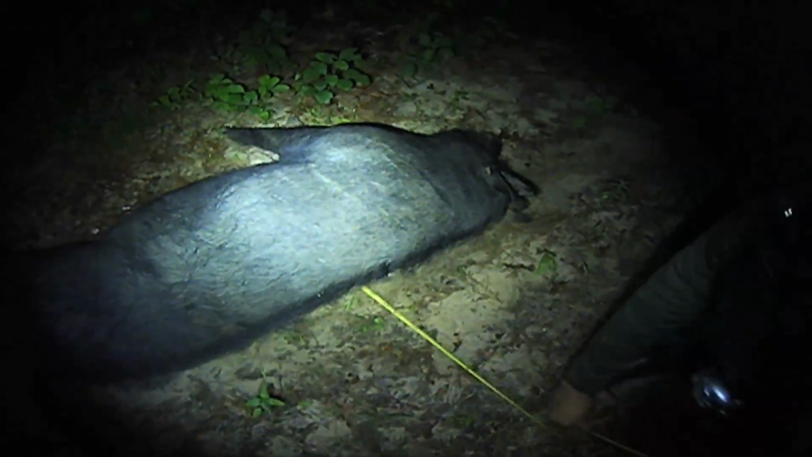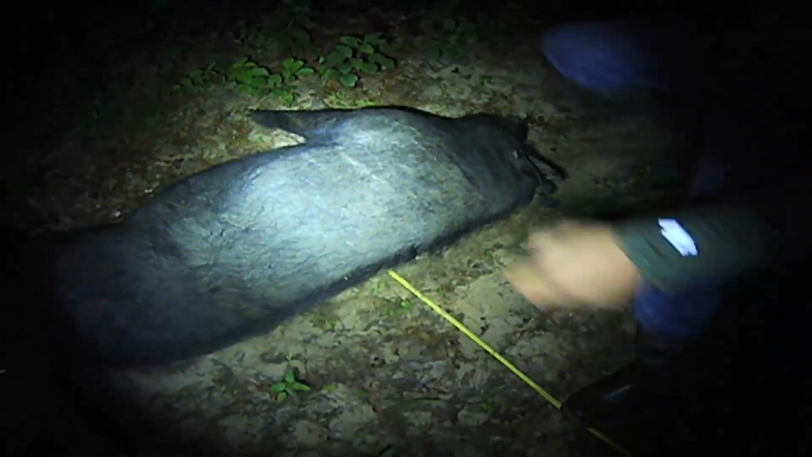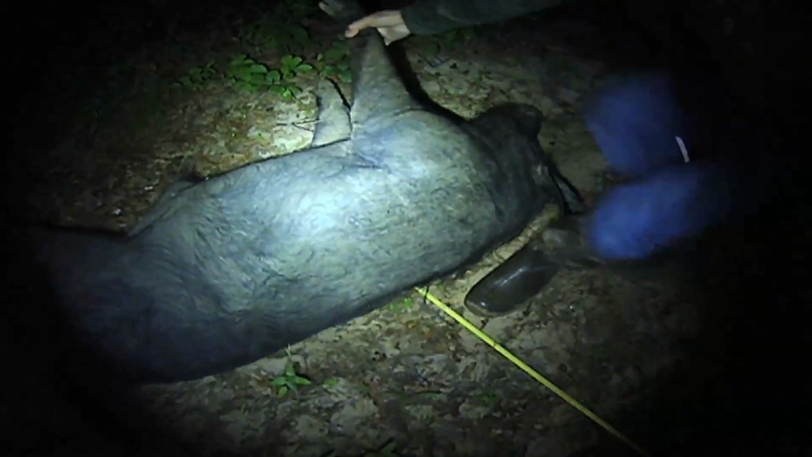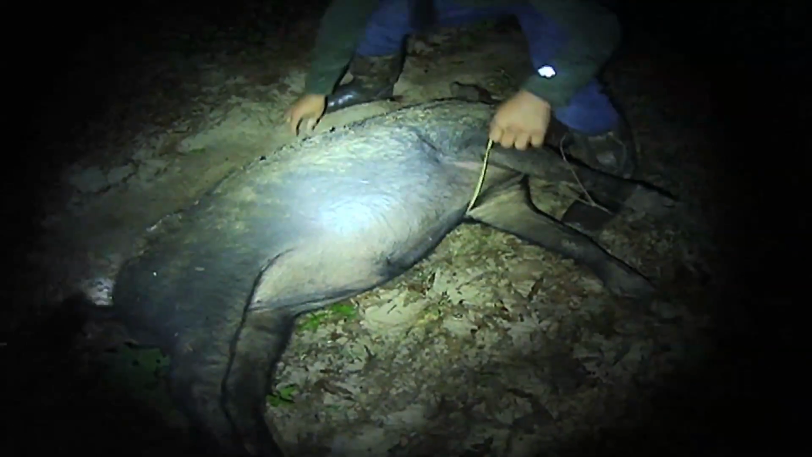Let me tell you, if this wasn't downhill, there's no way I was gonna move this thing. I was gonna say, you did a good job dragging it out there. I just wanted to get it away from the feeder. Oh my gosh. Yeah, this thing is not a tiny one.